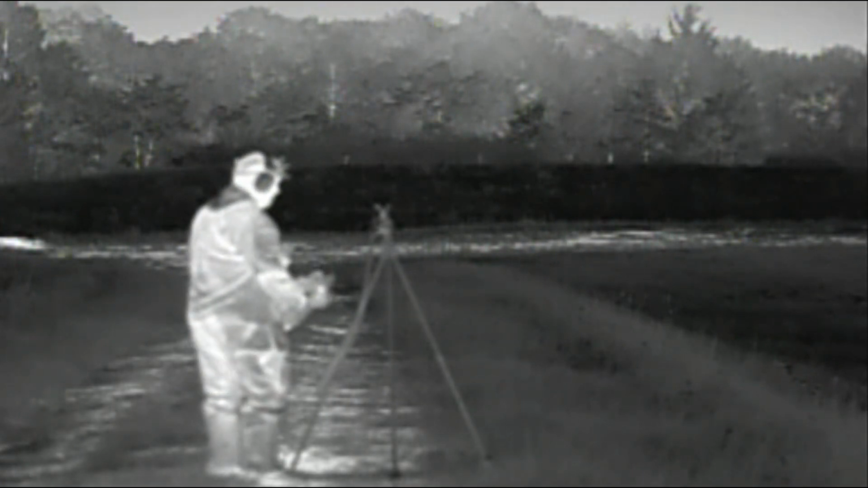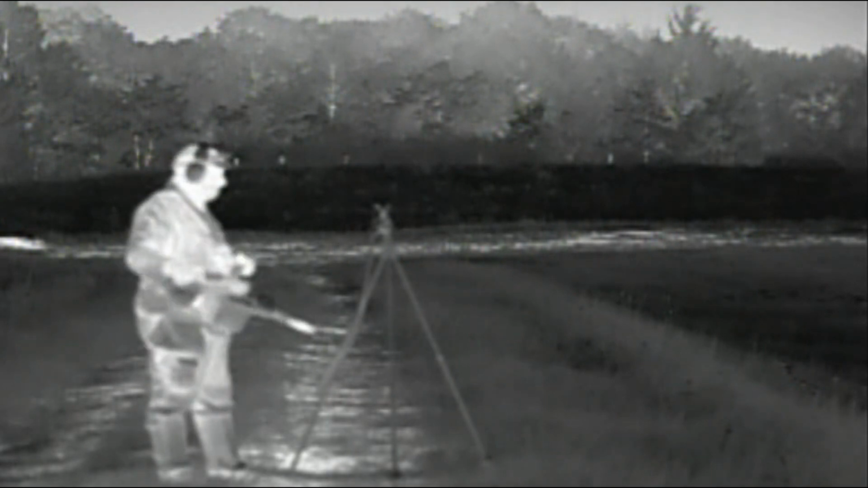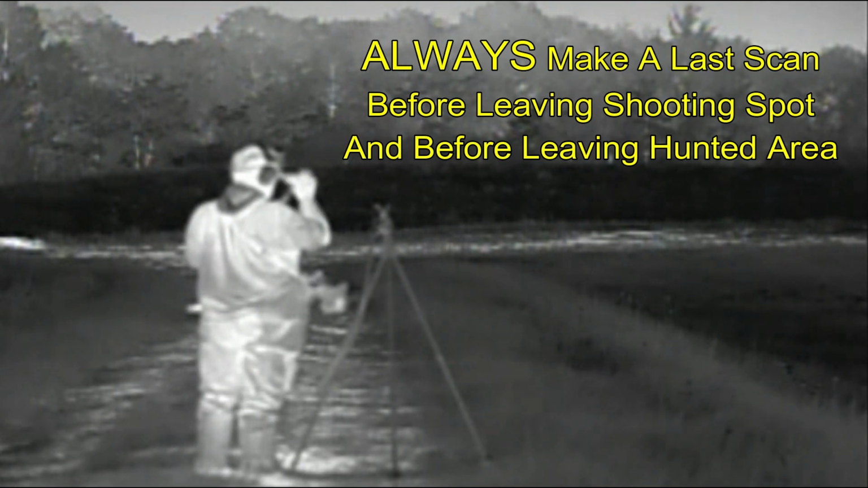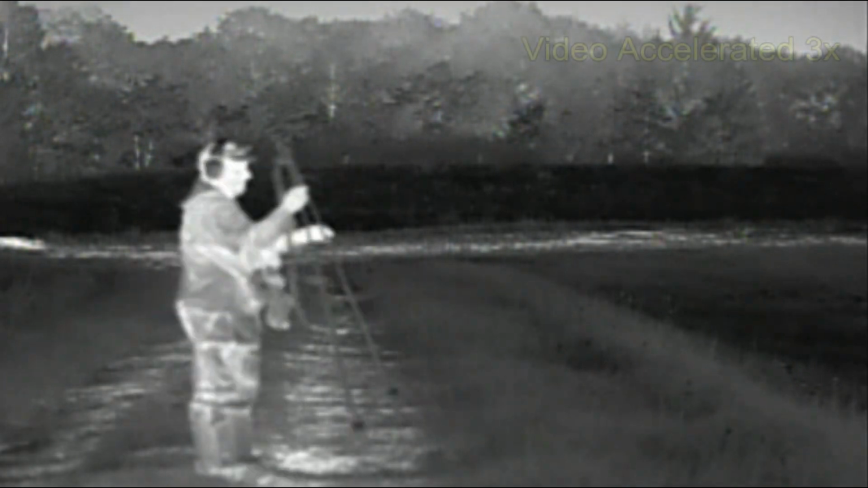So, stow my gear, make sure everything's safe. A little celebration. And this is important. Always scan your area before leaving your shooting spot or before leaving a property. You never know when an animal that you shot may get back up again, or if other animals have come into the area. I stayed for another hour and a half or so, but there were no other beavers that were active.